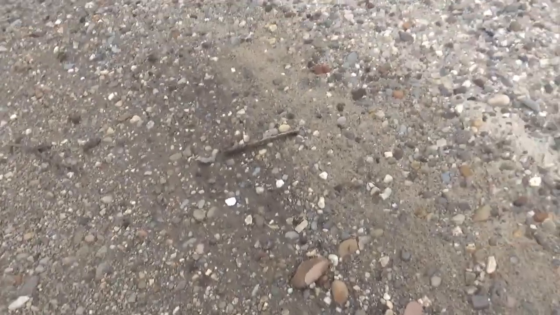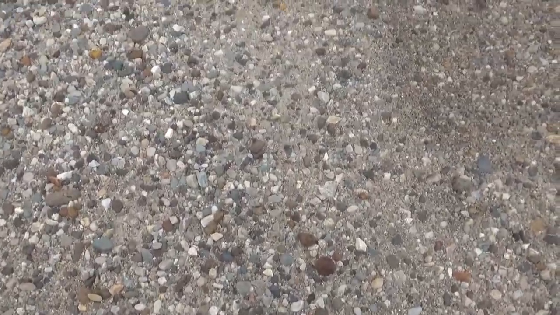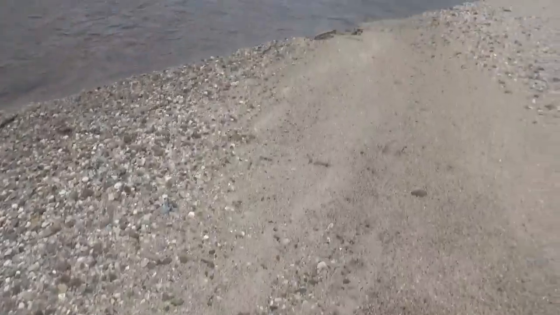Actually pretty good for fossicking too. You find a lot of gemstones in this river still, bits of topaz and smoky quartz, the odd sapphire. So well worth keeping your eye to the ground when you're walking along, especially after a flood. Disturbs all the stuff underneath and brings it up. There's my prints from before and Jess's when we walked through here when we came across. So we're heading back now.